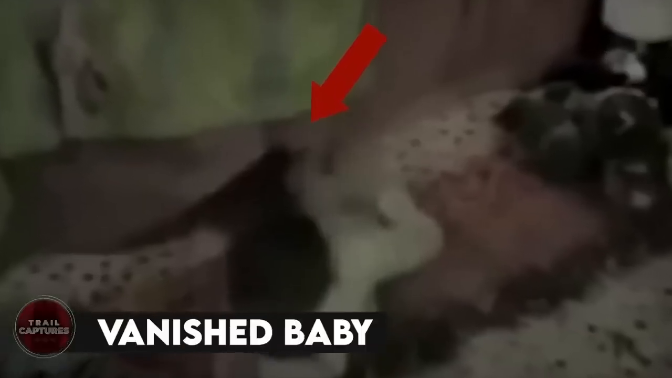Vanished baby. So picture this, a baby girl sitting in her crib minding her own business. And then, out of nowhere in just 2 seconds, a hand comes in and snatches the baby away. Vanished, just like that. It's super creepy, especially when you slow down the video. All you can see is this scary-looking hand slipping through the crib's back and grabbing the baby. Some people might think it's fake, but if you look closely, there's no visible editing.